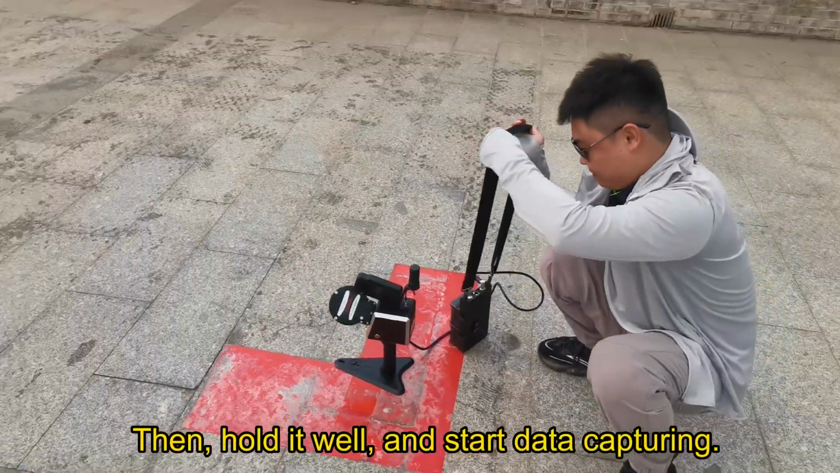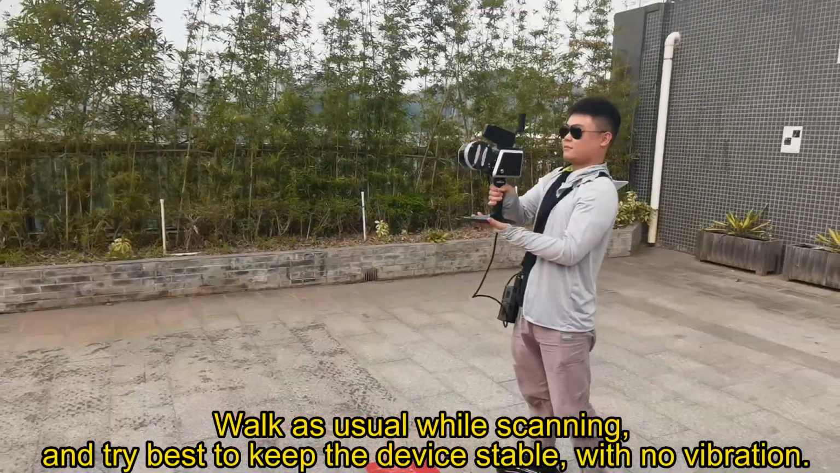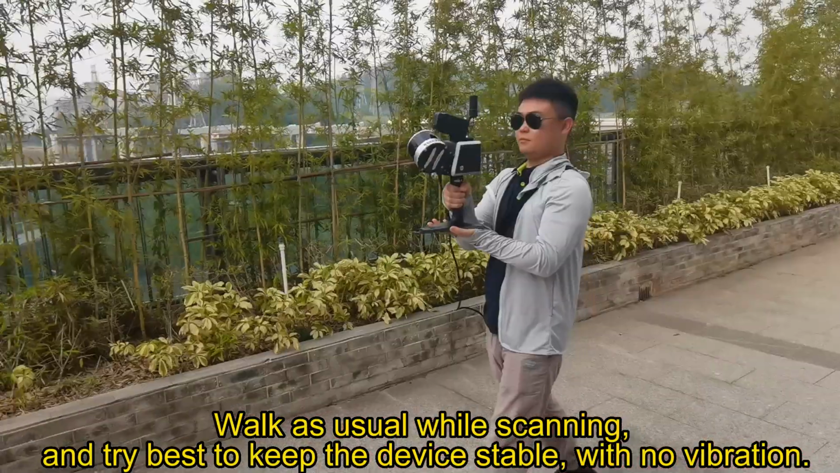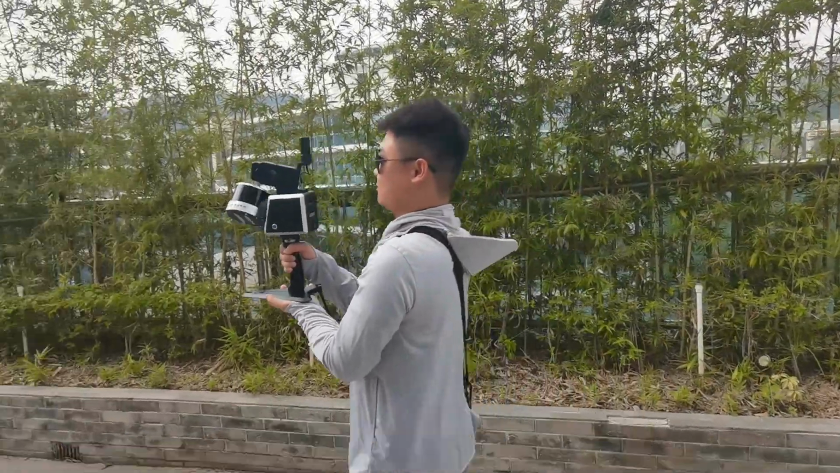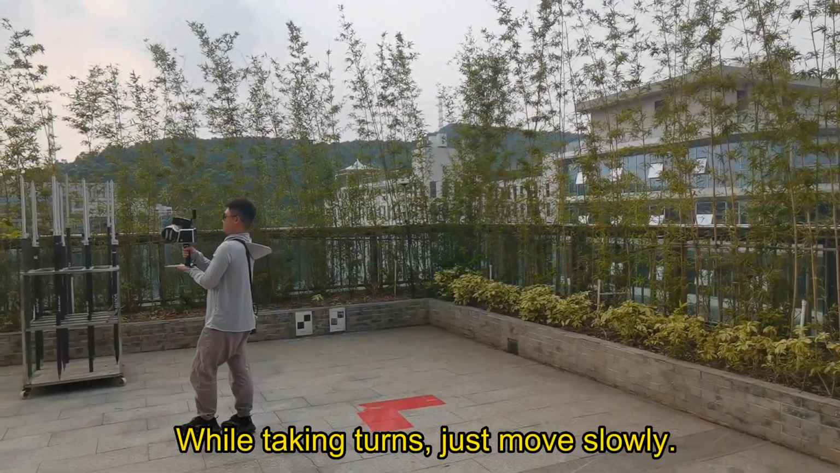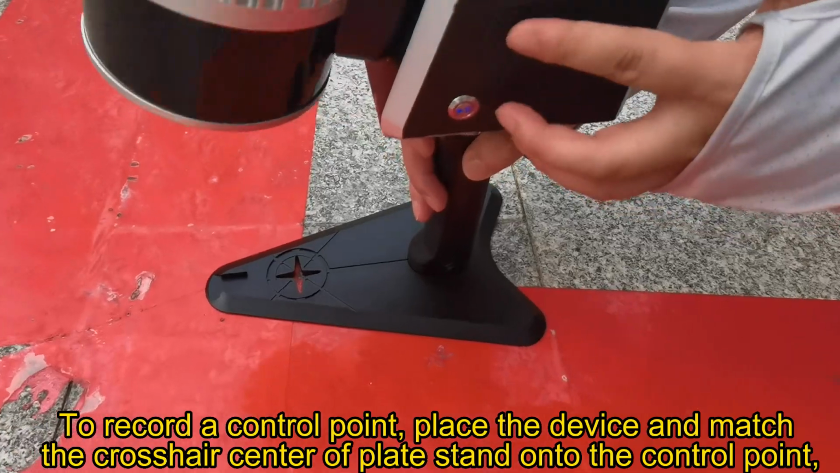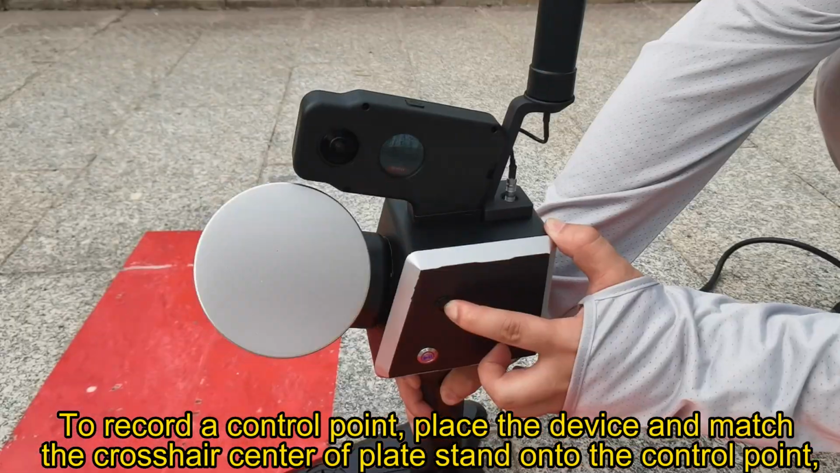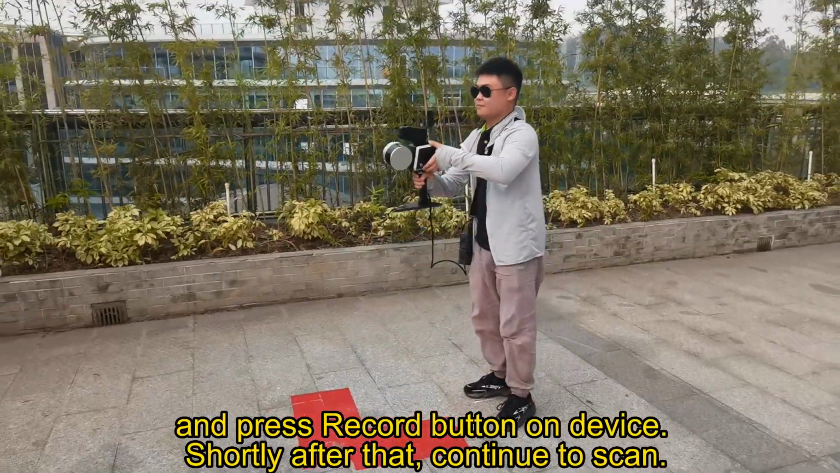Then, hold it well, and start data capturing. Walk as usual while scanning, and try your best to keep the device stable, with no vibration. While taking turns, just move slowly. To record a control point, place the device and match the crosshair center of the plate stand onto the control point, and press the record button on the device. Shortly after that, continue to scan.